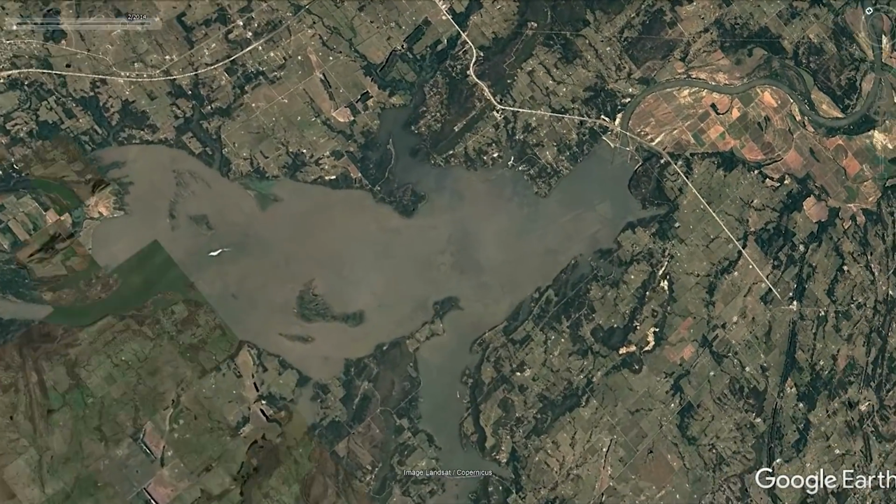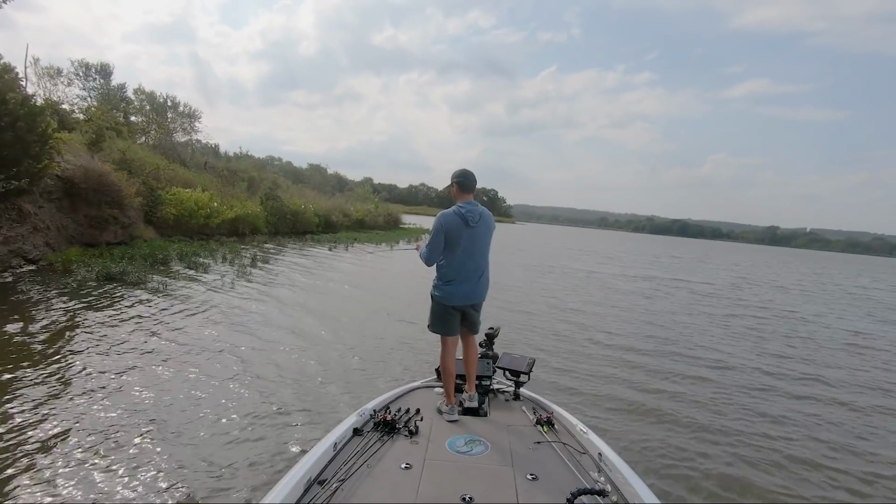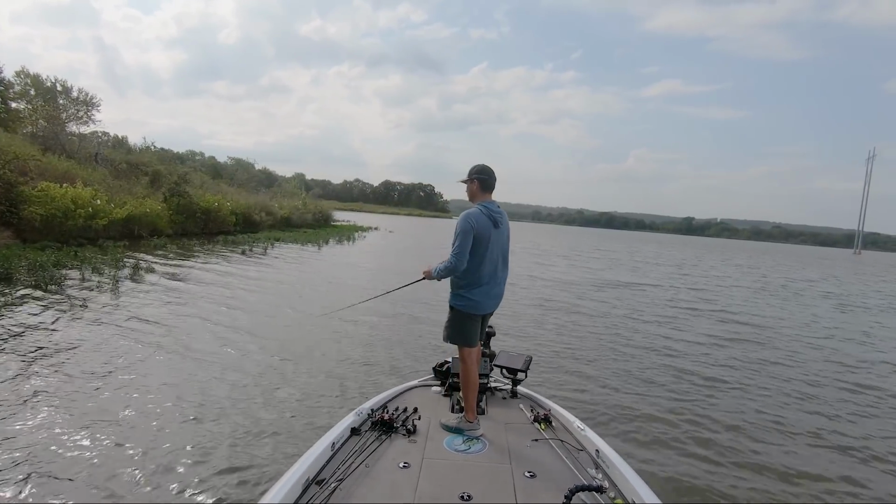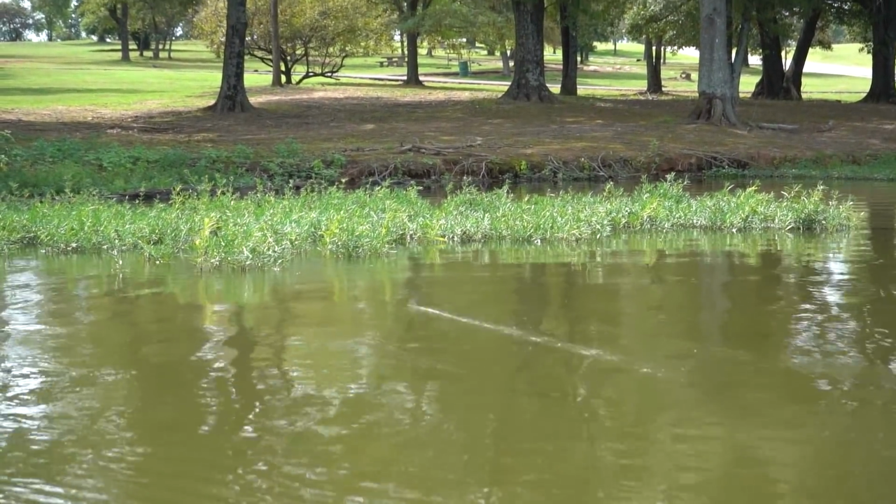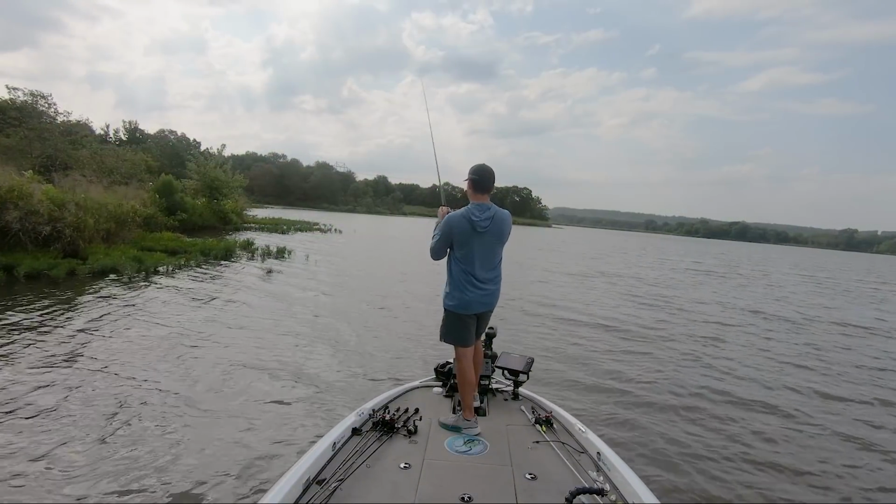My initial game plan was to fish shallow water willow grass and wood that was on the bank. Unfortunately, the lake was about a half a foot low, and this left most of the good grass and wood with too little water for the fish to actually set up in. With the lack of current and the low water, it was really tough to actually get bit up shallow.